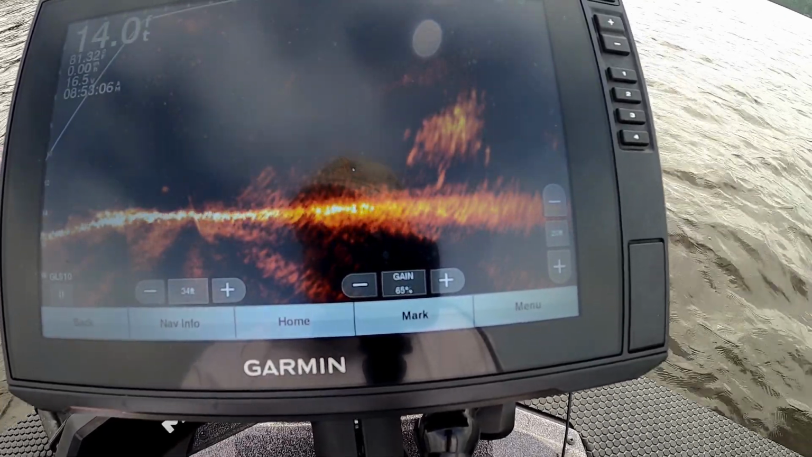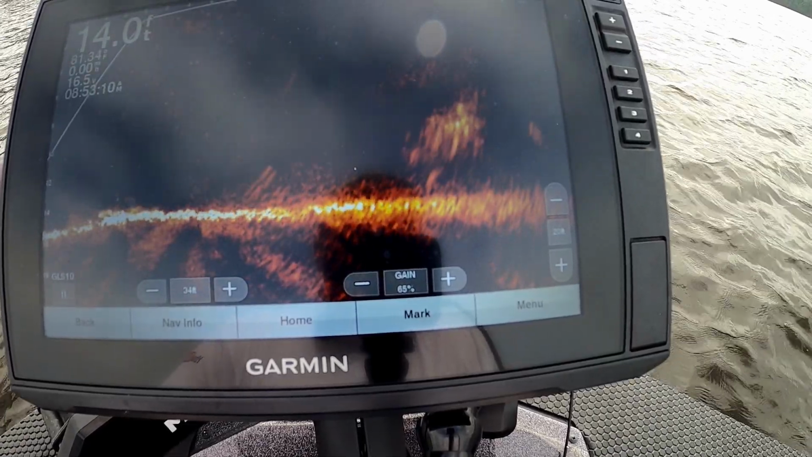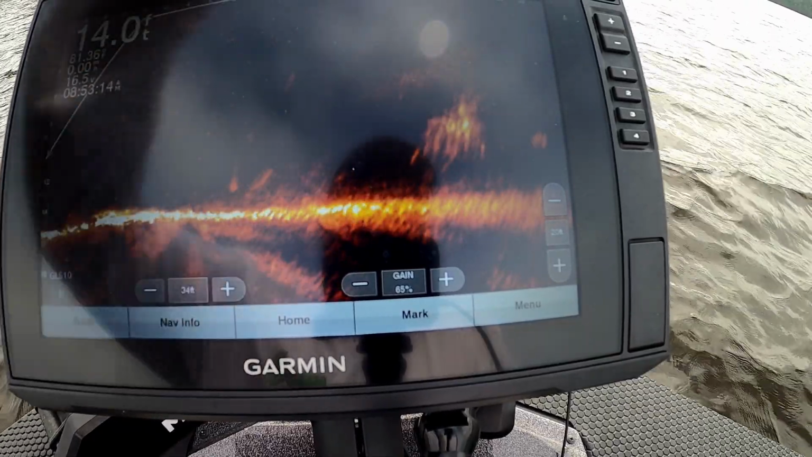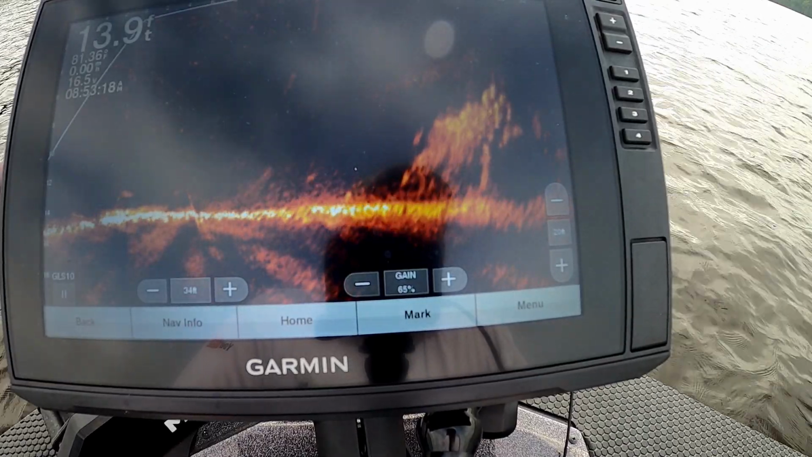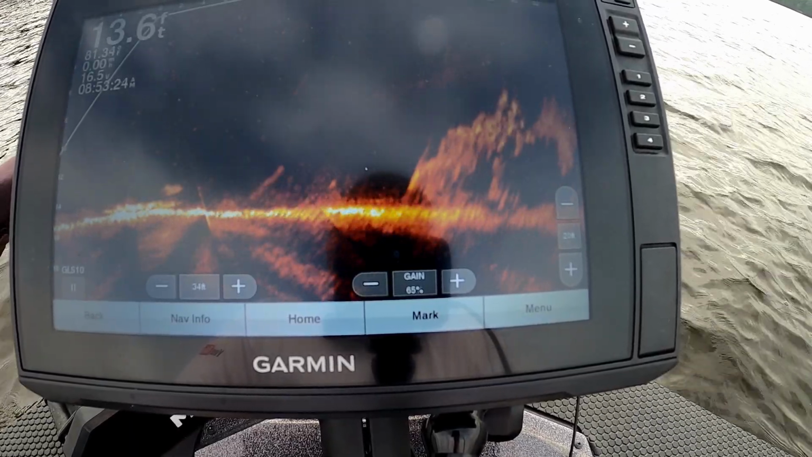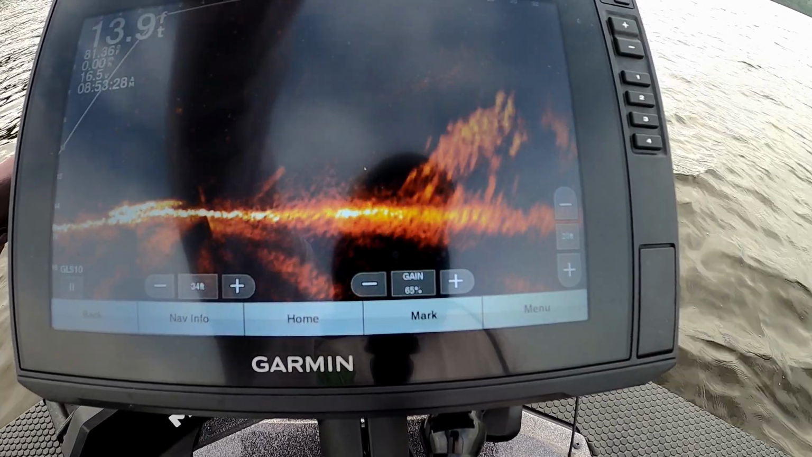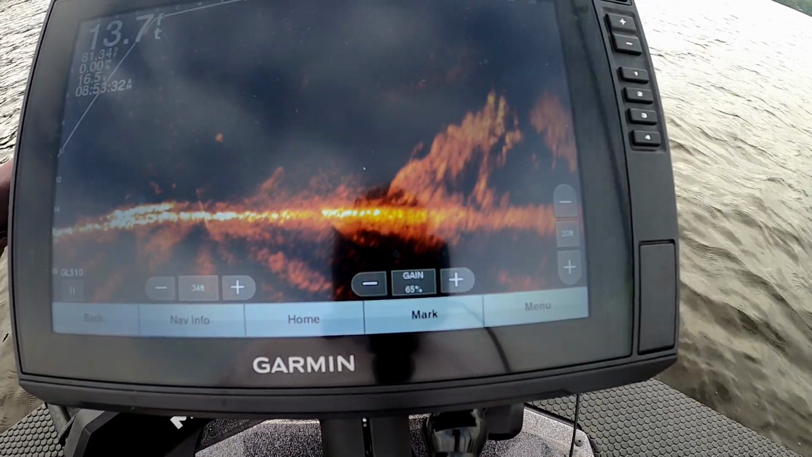Turn the volume up another click, so now we're at 3/4 volume. So I guarantee you they can hear it. Still sitting there. Not doing much of nothing. Let's throw a jig down there and see if there's any reaction.